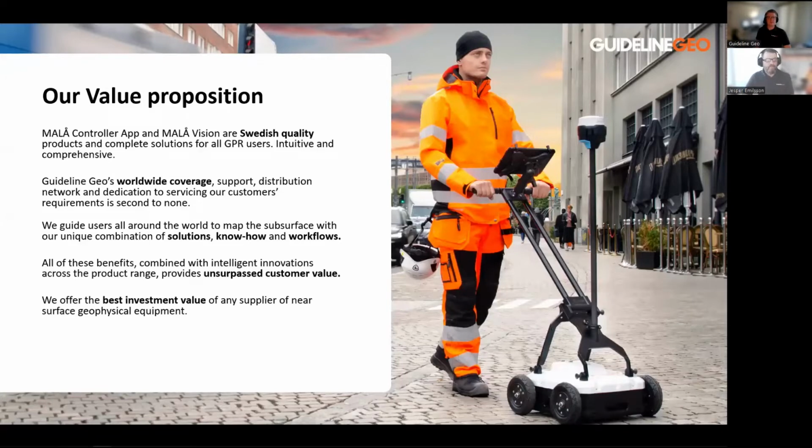That's usually how the development starts, when we get in touch with somebody that has a different type of problem or a special type of situation, and together we can find a solution, and then we try to develop this. I think that throughout all this, we have unsurpassed customer value.